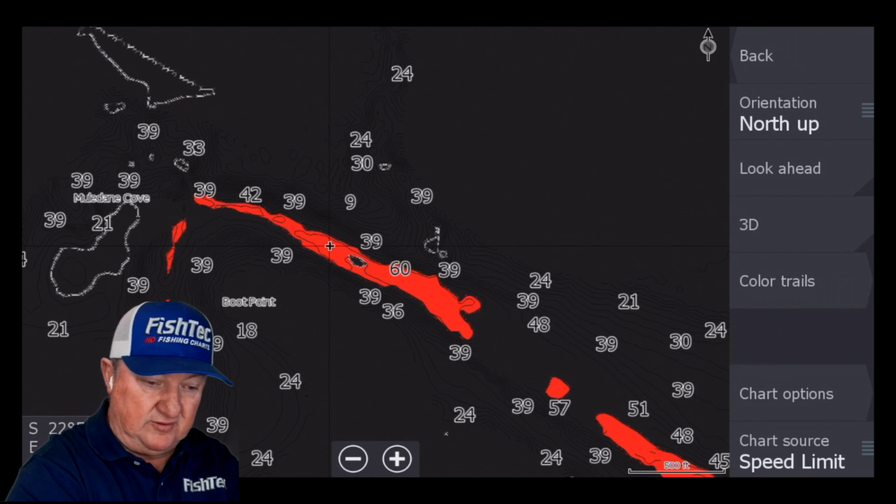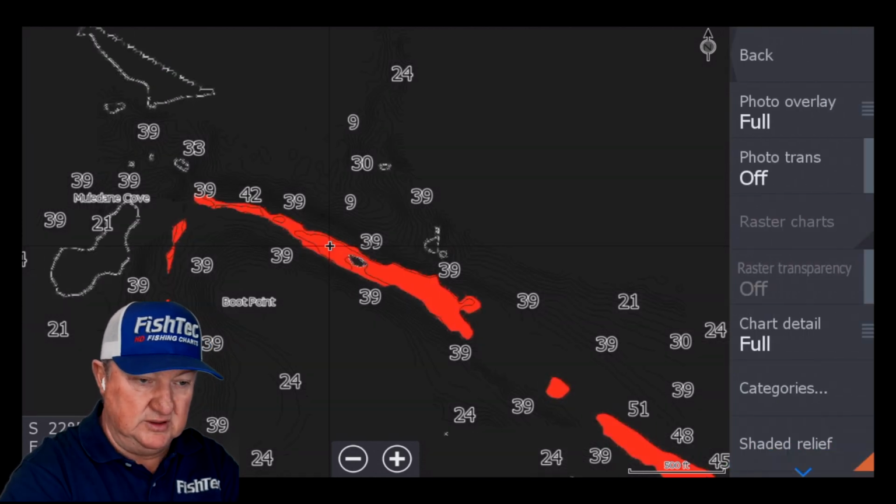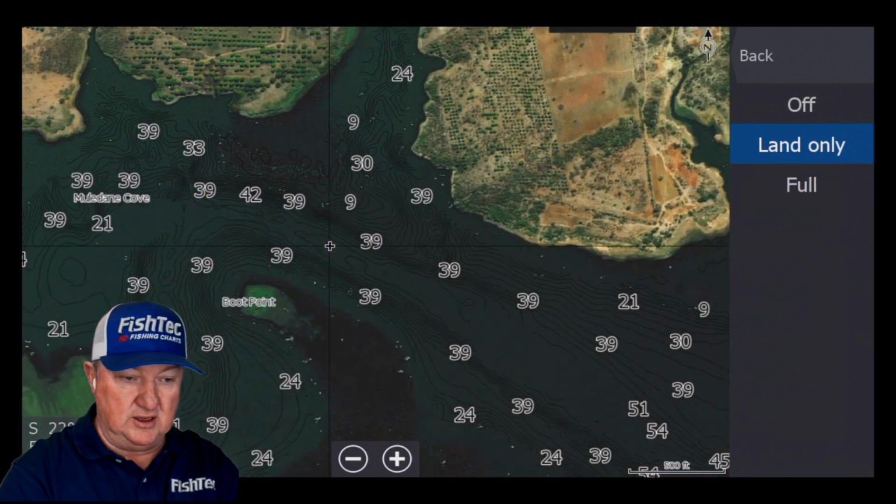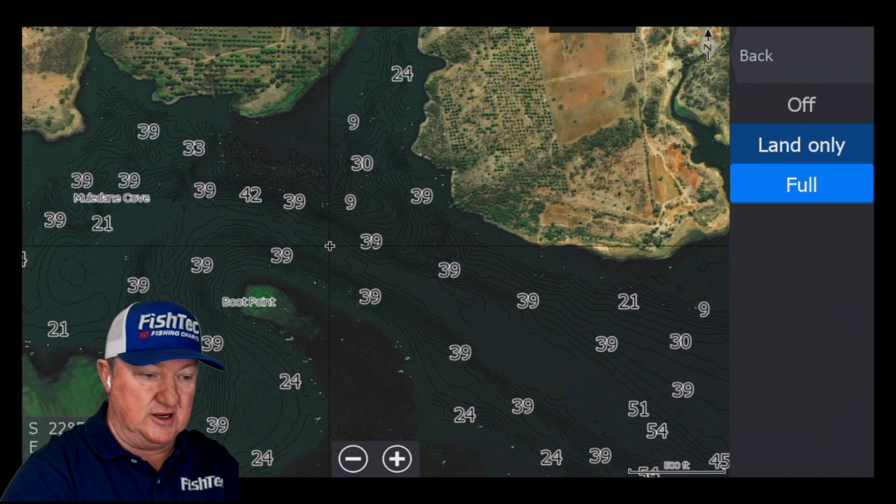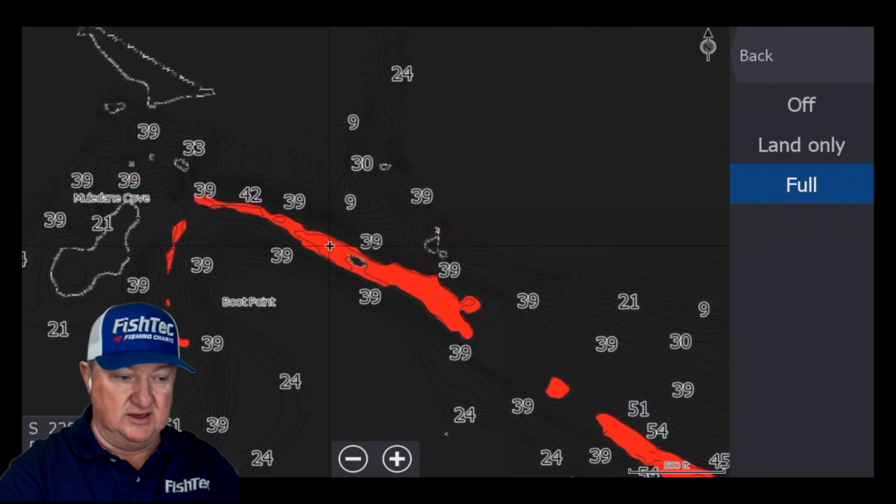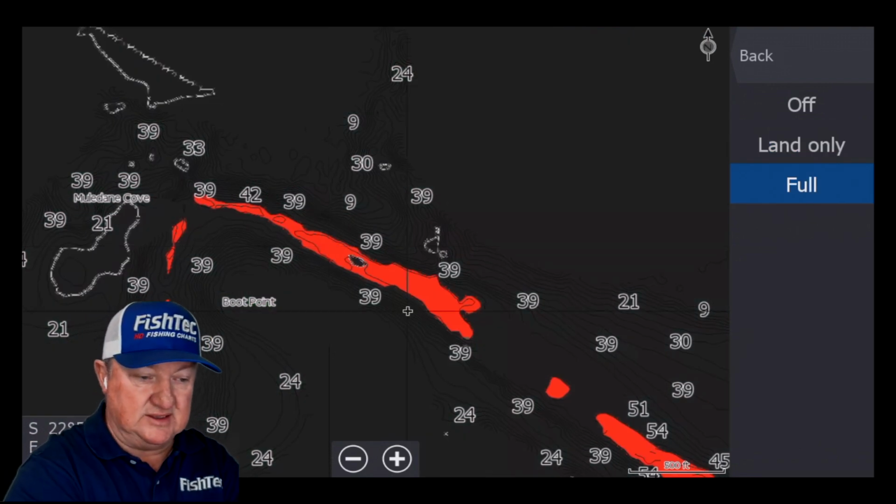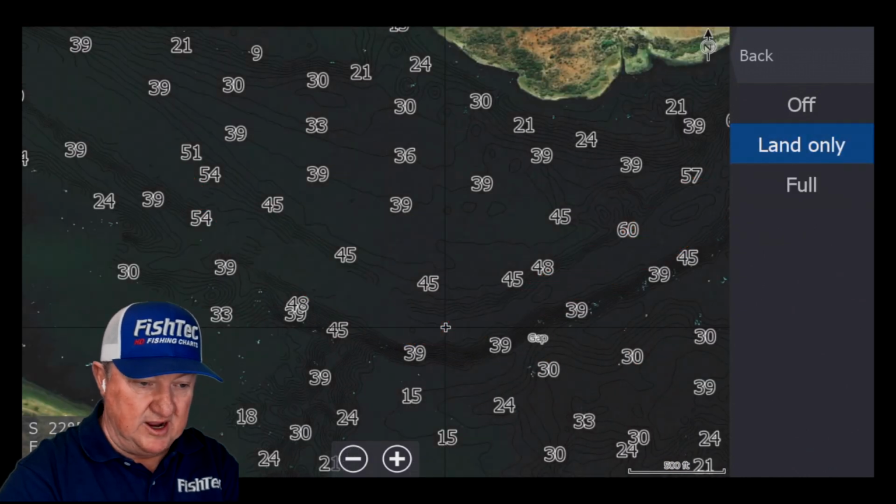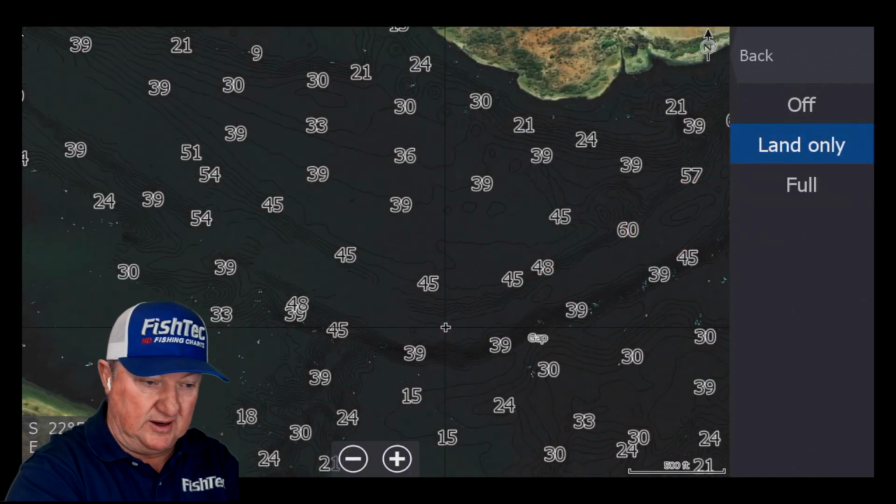I did have a shaded relief for this, which you could switch to the satellite only, so you can use that as a switch. Either you can stay in your colors if you want to see why you must stay in this color zone. If you switch to land, you will very quickly see why.